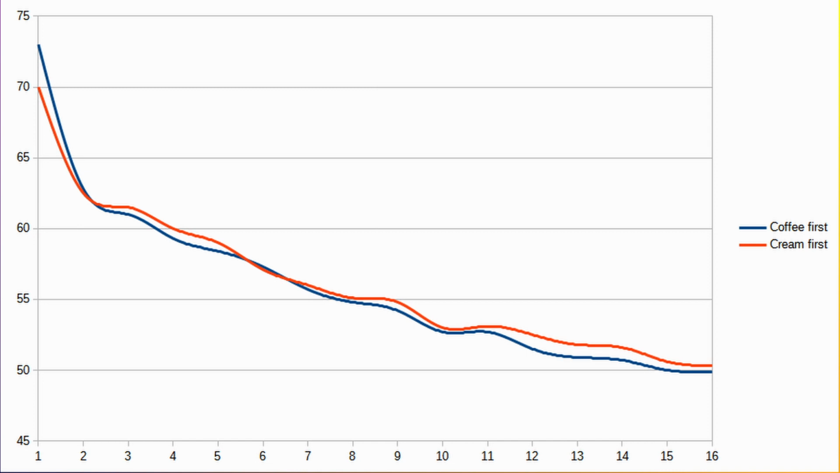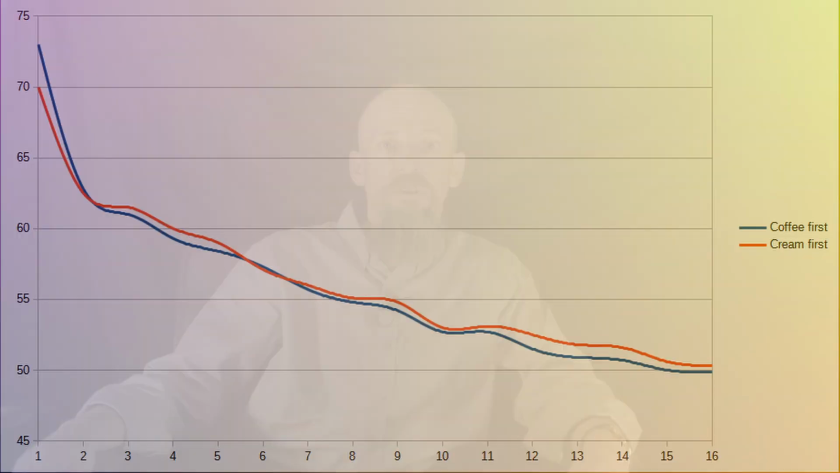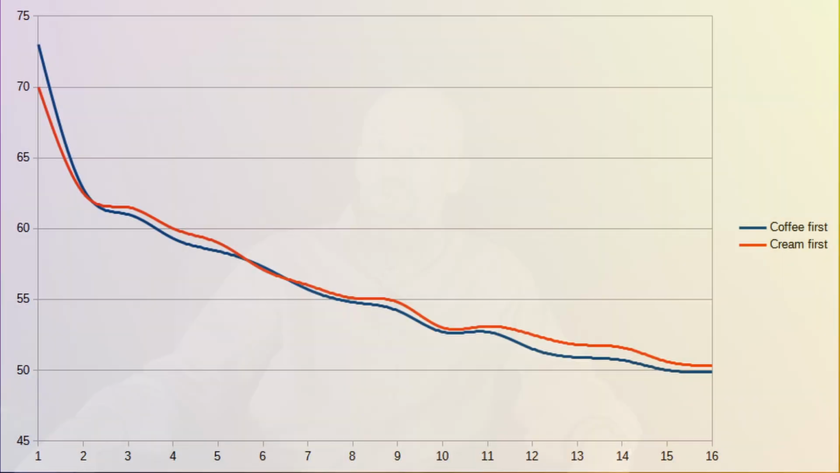At the beginning of our experiment, you'll notice from the chart that the coffee added to the cream started off 3 degrees cooler than its counterpart. It's an interesting twist, isn't it? But keep your eyes on the chart because there's more to this story. Over the course of the next 15 minutes, both mugs experienced a gradual drop in temperature. It's fascinating to see how coffee warmth behaves in real time.